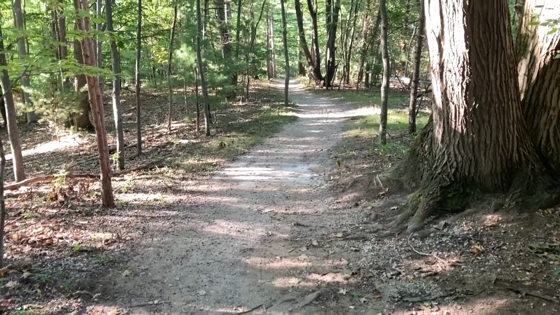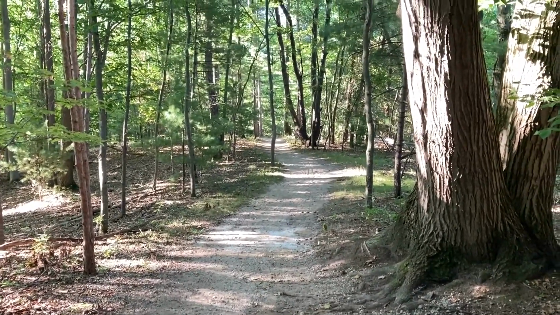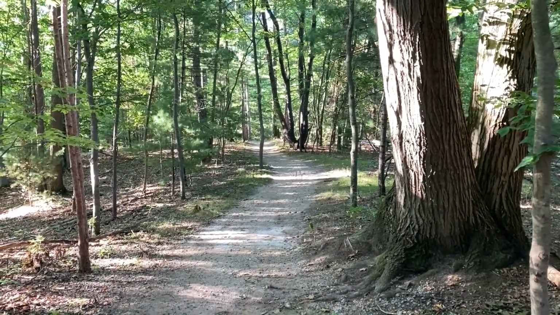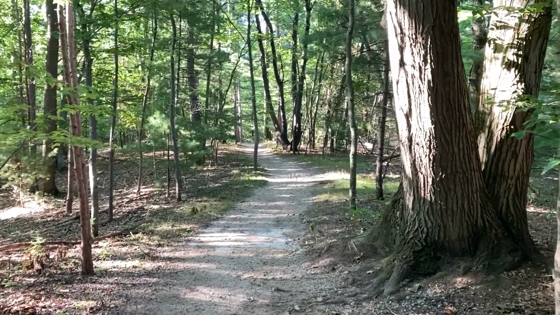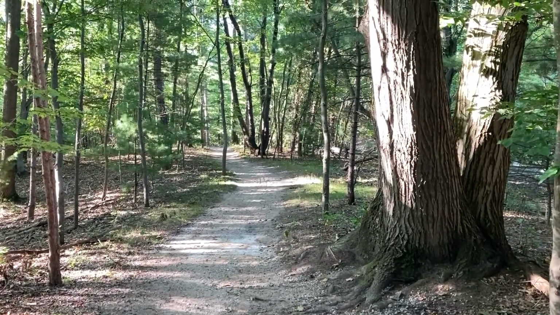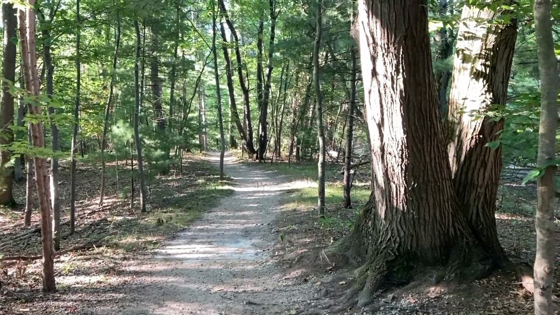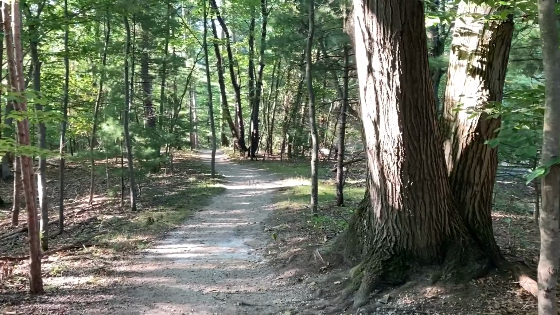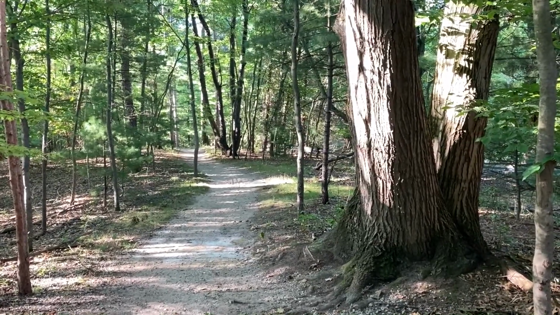On previous videos, I've talked about leading lines and repeating patterns being good subject matter for black and white photography. And here you have repetition. You have multiple trees growing together, as you can see in the foreground to the right, and then it repeats further down the pathway. There's another grouping of trees.